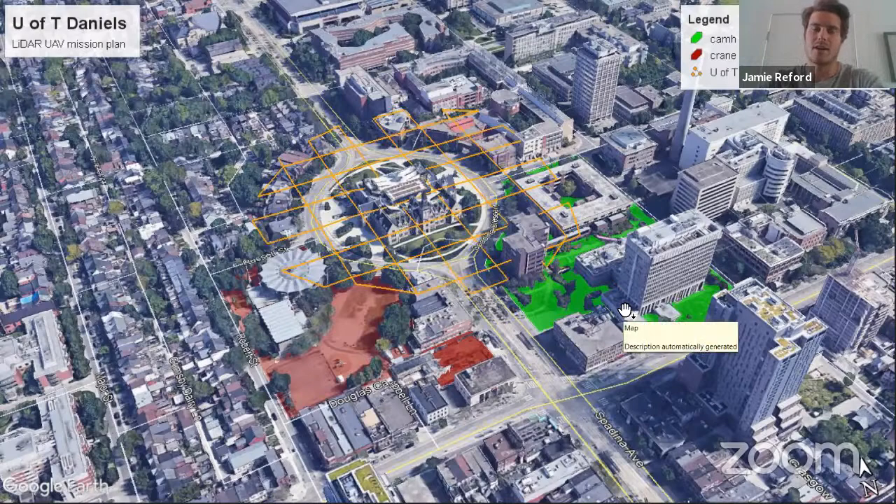We're marking additional obstacles to avoid. We've got a school and an active building site with a crane marked in red, and then a CAMH facility marked in green. So these are all things that you want to be considering prior to flying. Now, we'll actually get into the operational stuff here in a minute, which is, I would say, much more interesting.